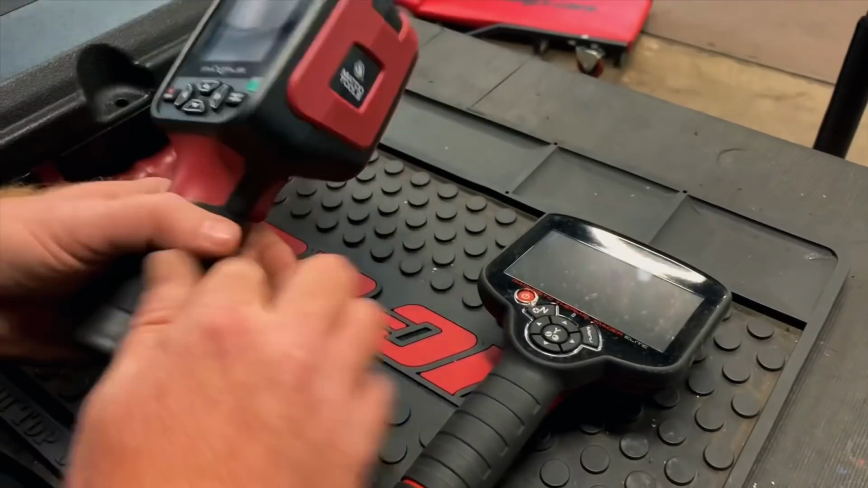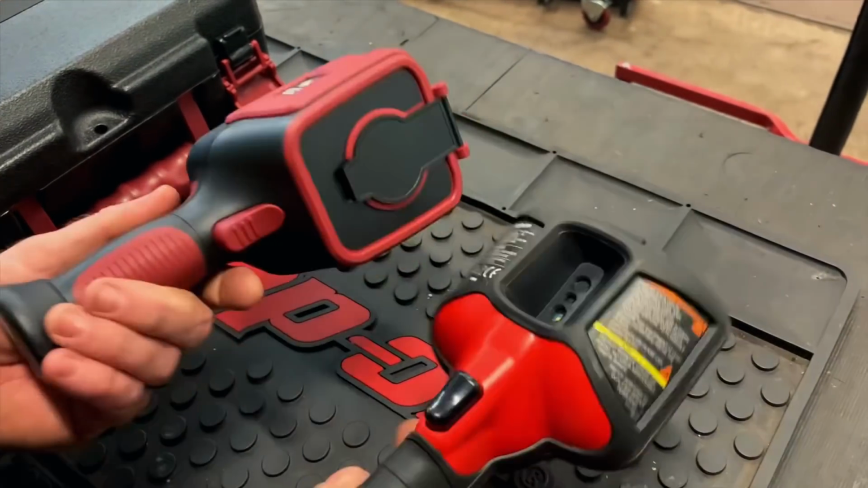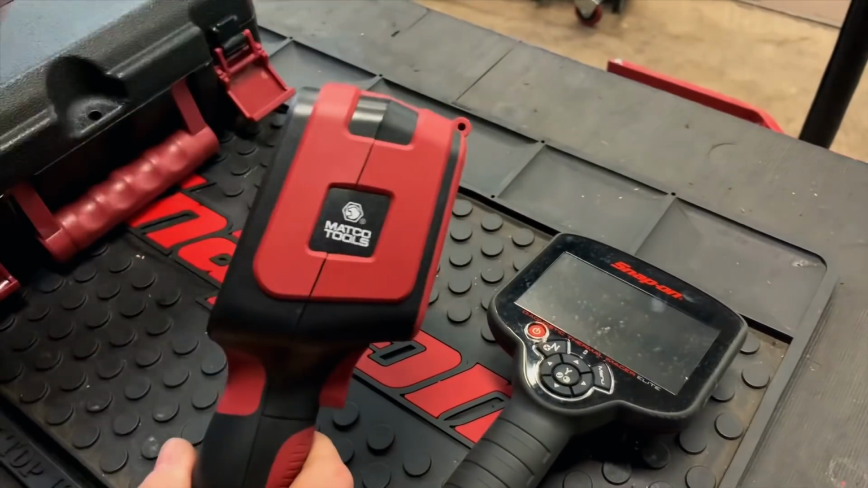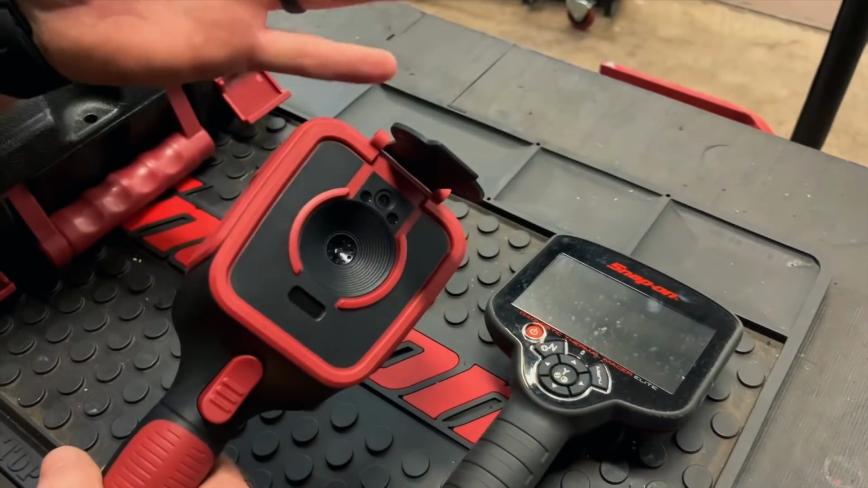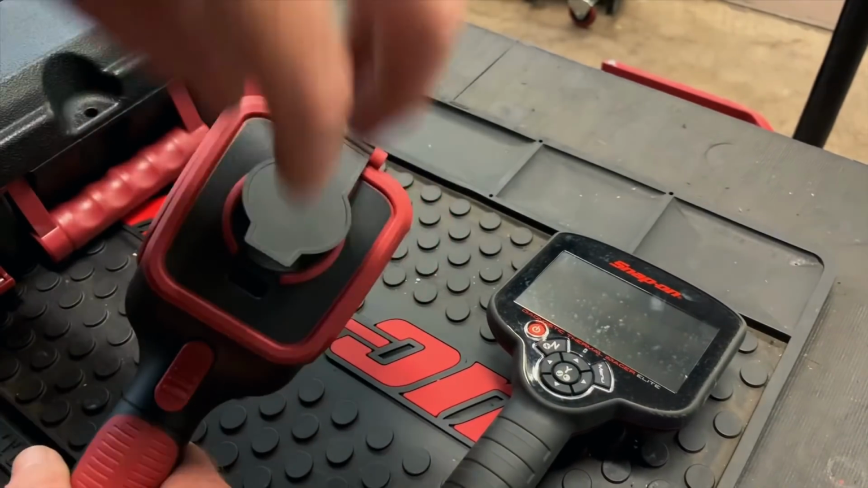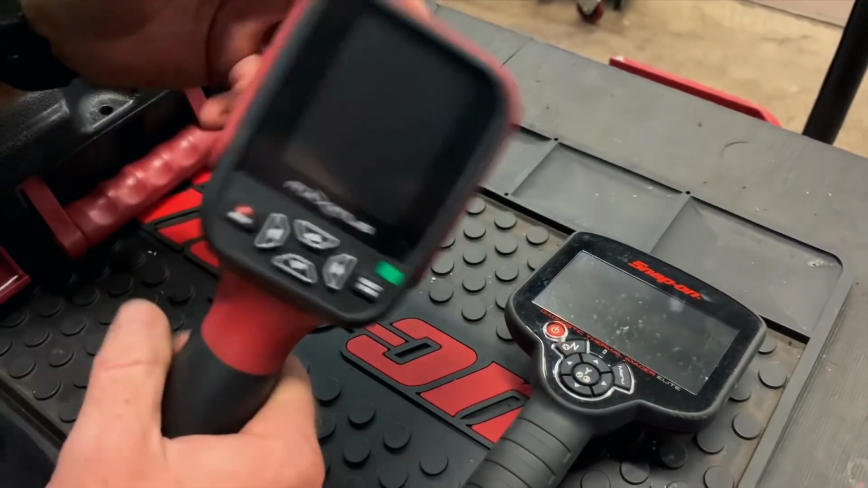All right, guys, so here they are side by side. We'll do some measurements in a minute, and that way you can kind of get an idea of the difference in sizes between the two. One of the things I like straight out of the gate with the Matco, other than they give you a hard case to keep it protected, it does have a flip-up lens cap. It's not a Snap-on, not a Snap-on like the brand Snap-on, but like a snap-on type lens cap like many cameras have, and you have to worry about losing it. This thing's secured, it's not going anywhere.